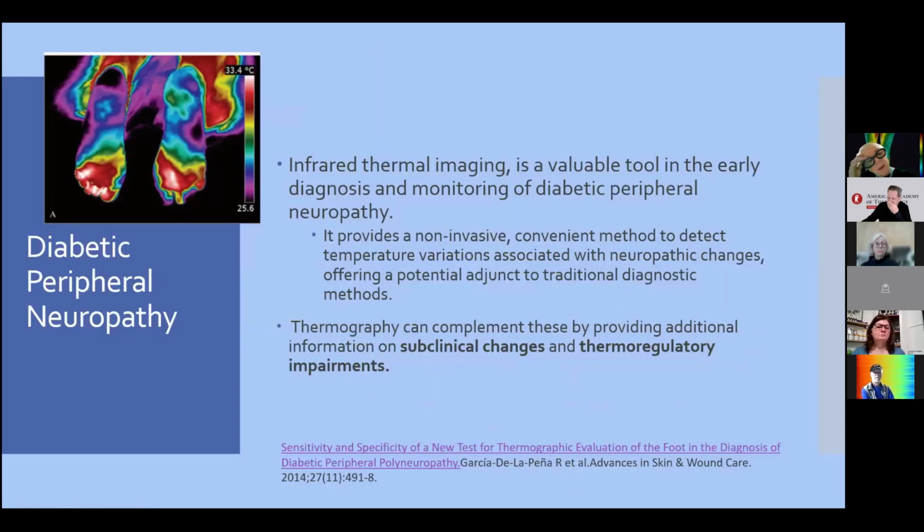In diabetic peripheral neuropathy, we have a lot of papers. If you search on PubMed, for example, we have a lot of papers about this kind of research. It's a valuable tool in the early diagnosis and monitoring of diabetic peripheral neuropathy, because it's a non-invasive, convenient method to detect temperature variations associated with neuropathic changes.